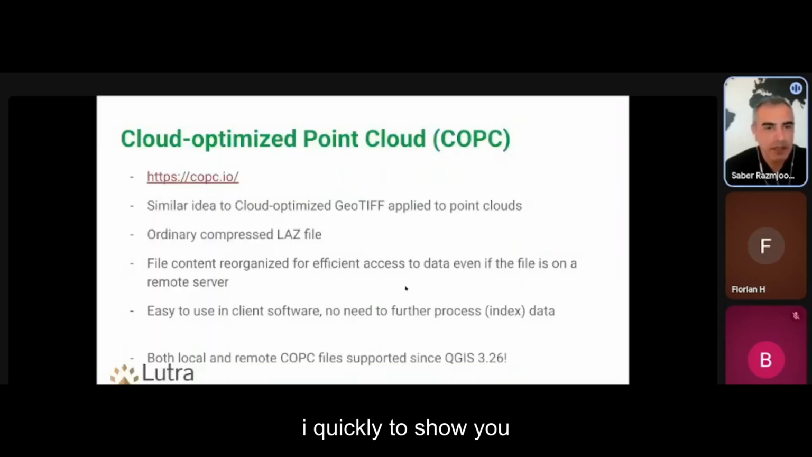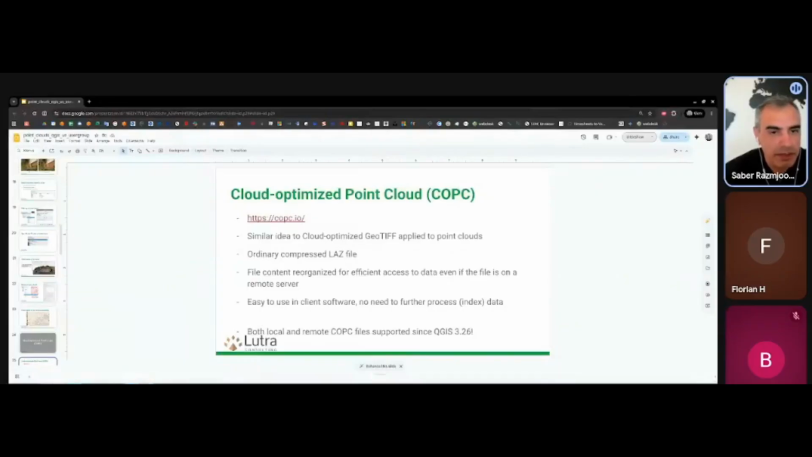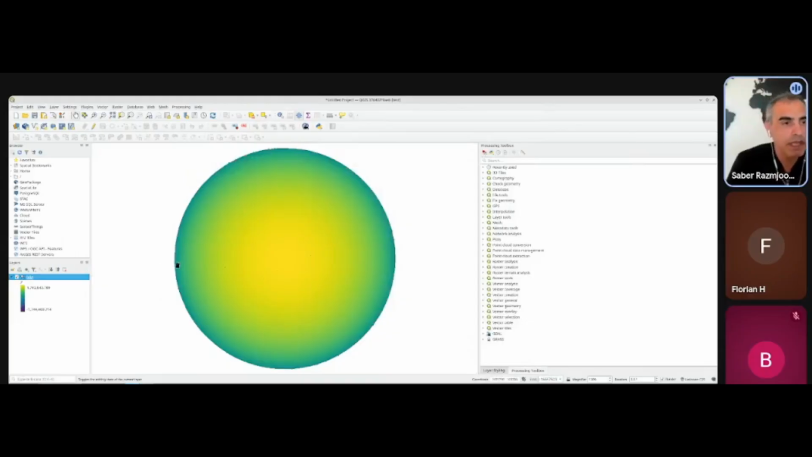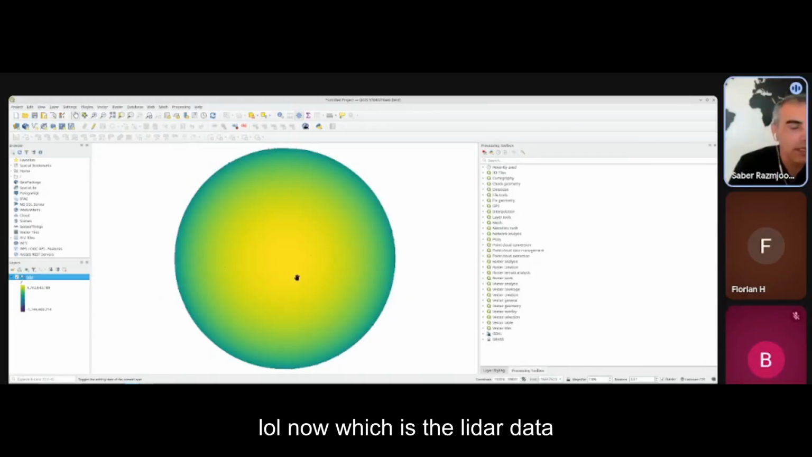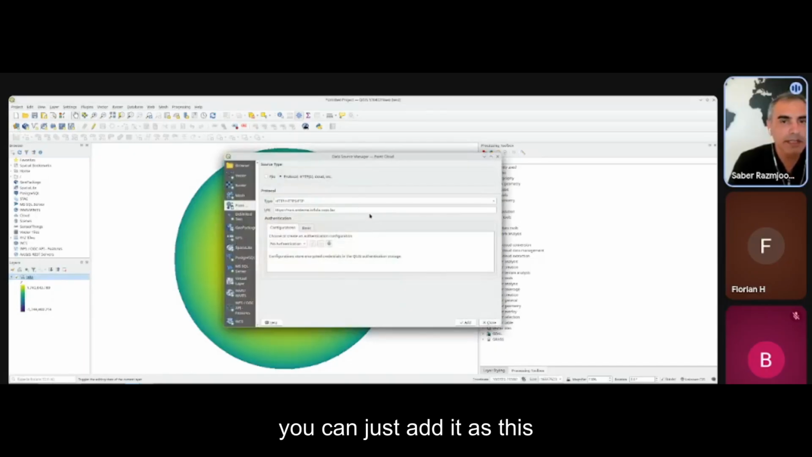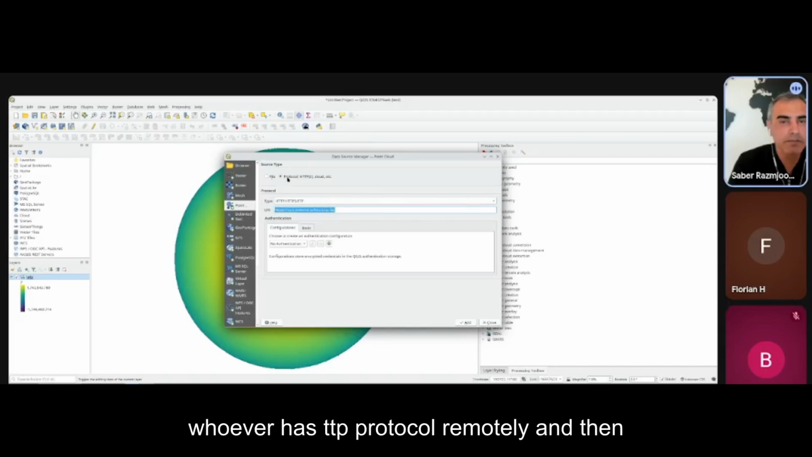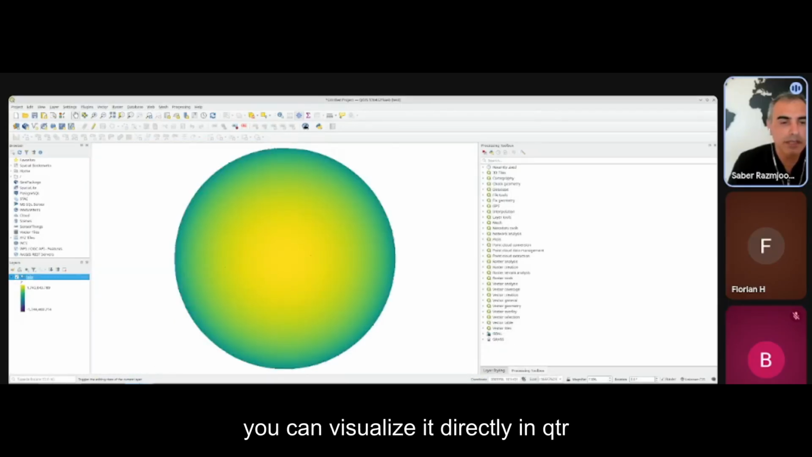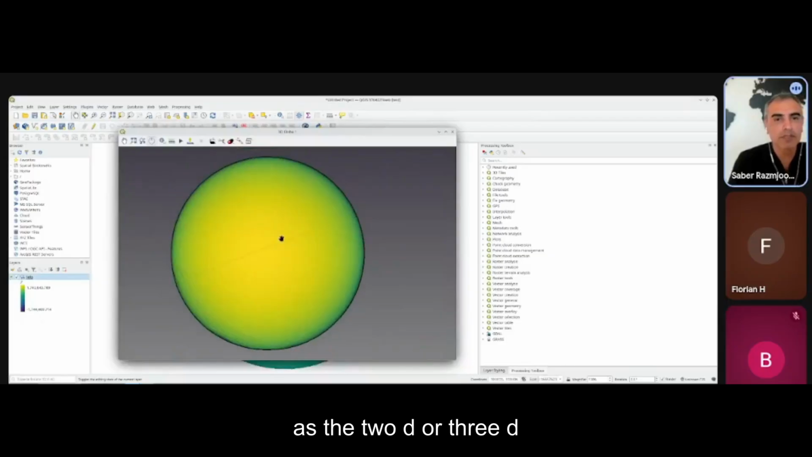I'll quickly show you on my screen how it looks. So this is LoLA, which is the LIDAR data derived from all the lunar missions. And you can just add it as this COPC file through an HTTP protocol remotely, and then you can visualize it directly in QGIS 2D or 3D.